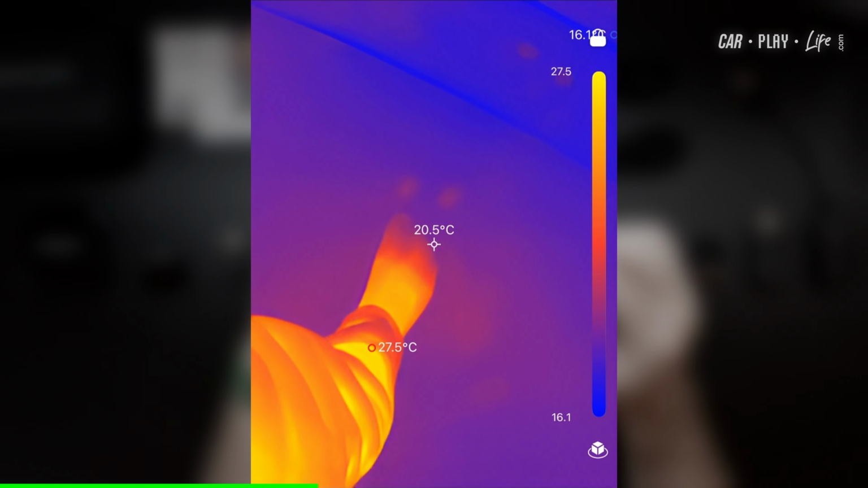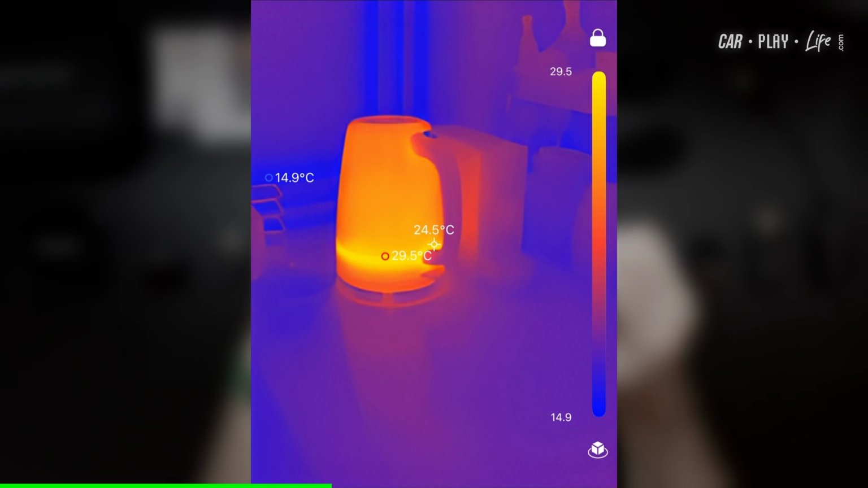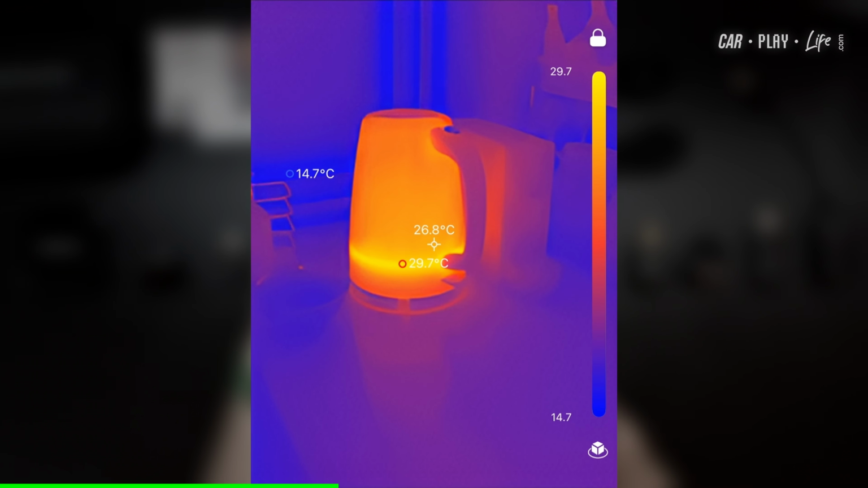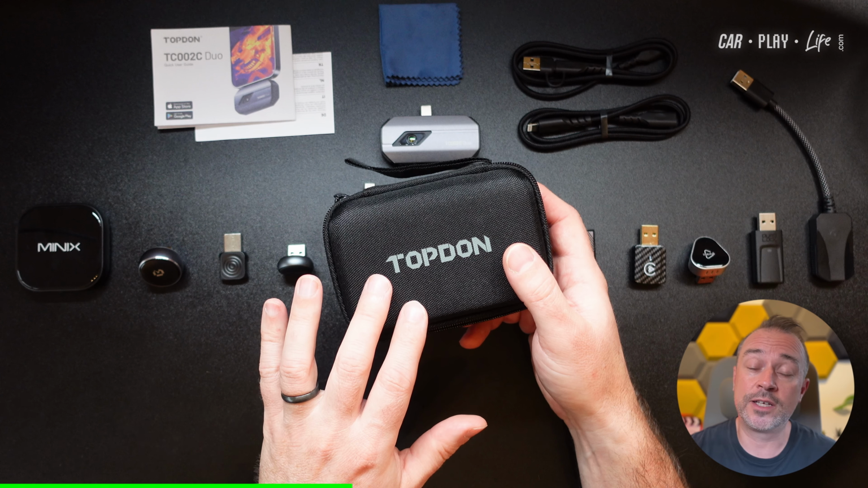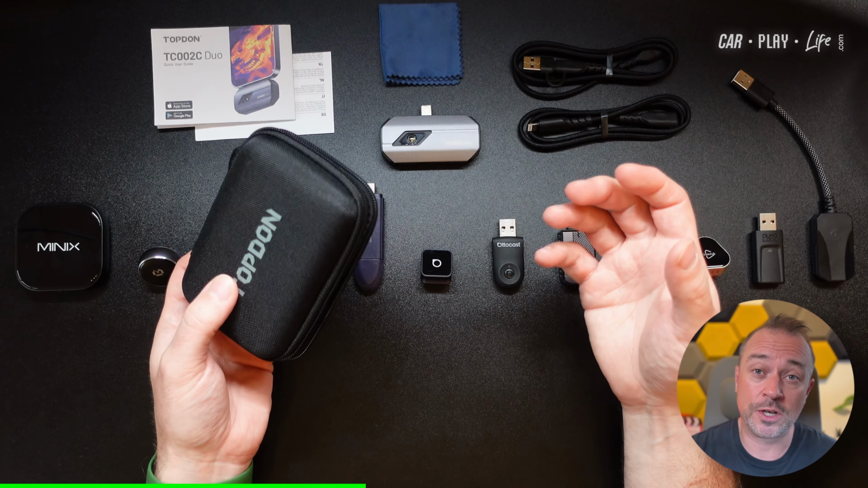So you've got high resolution, better recording, and a lot more accurate as well. As you can tell, it's got its own built-in recording. You can take photographs as well. So there's a lot to like in this product. It comes all together in this nice little carry case. It's a hard, zippable carry case that keeps everything all nice and secure.